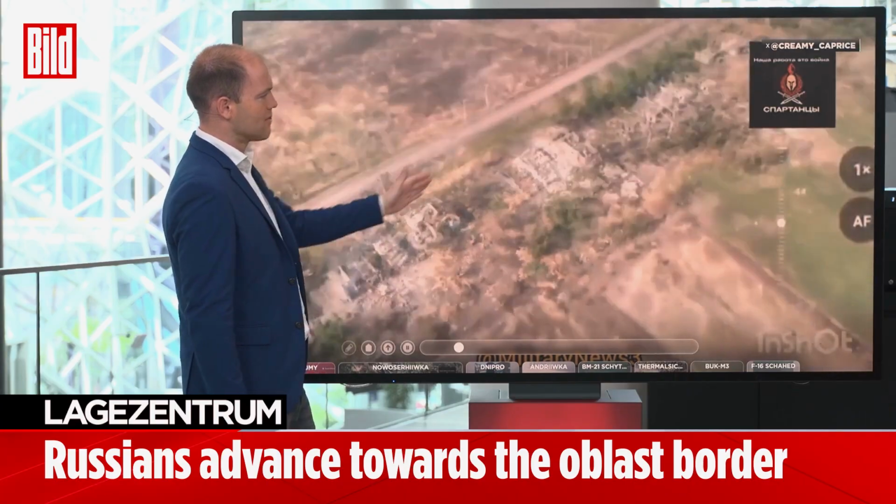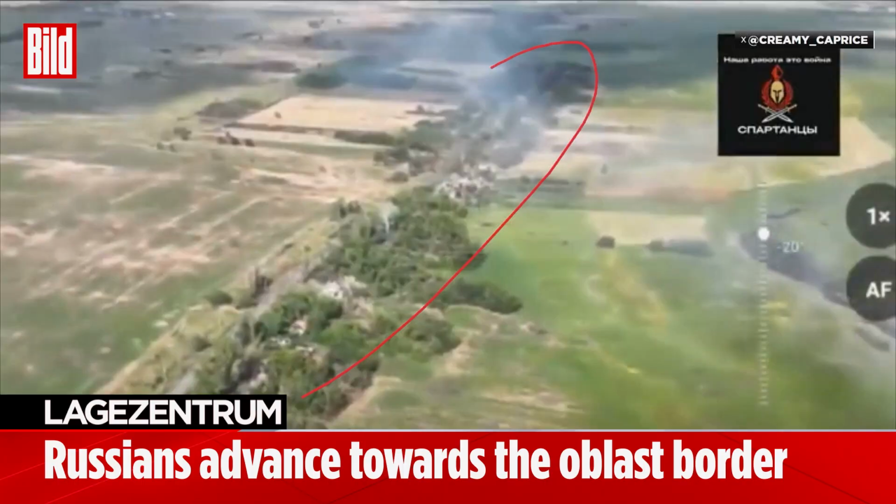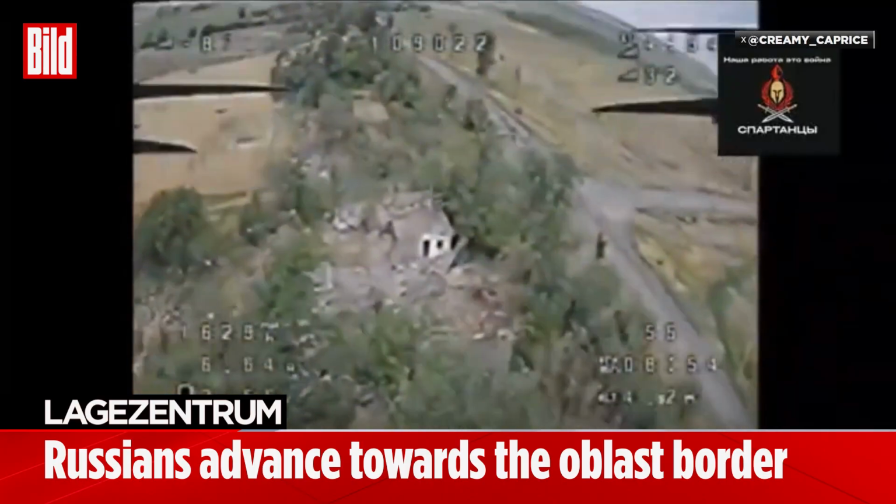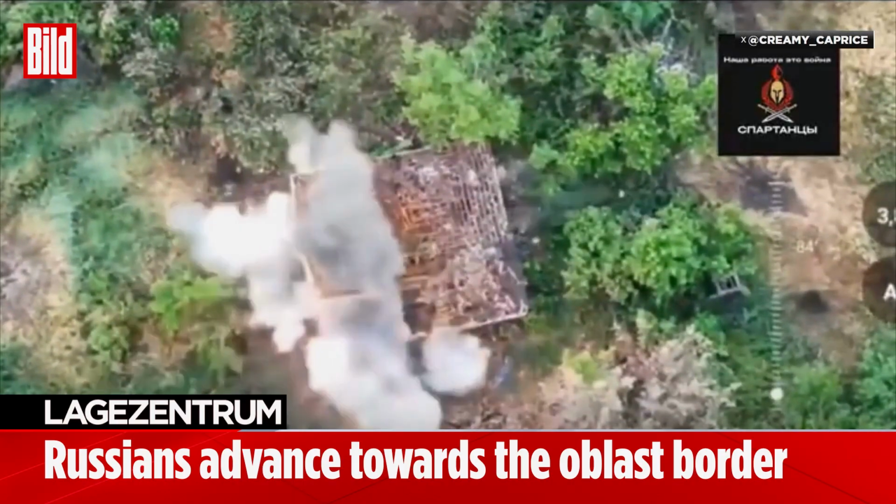From a drone's perspective, we can see it's yet another very small village. Here we see it. Essentially just a single street lined with houses on both sides, nothing more than that at all, really. And now we see how this place from the center, which was already under Russian control, is now being attacked and pushed even further towards the western side.